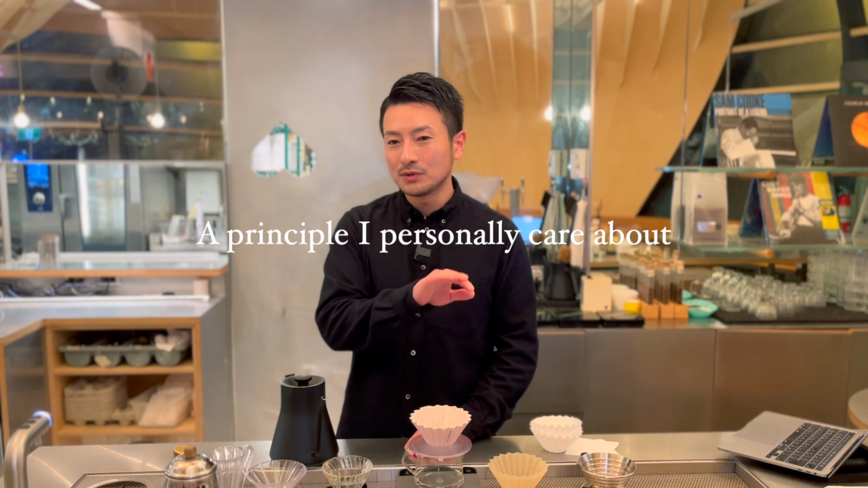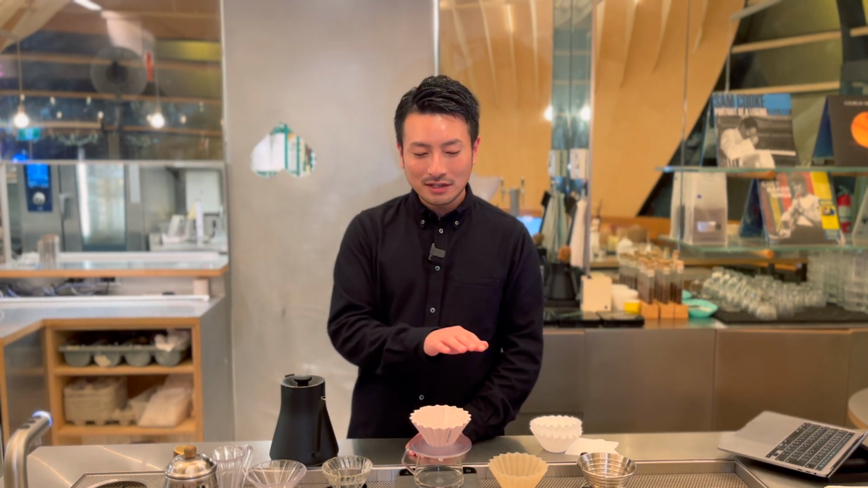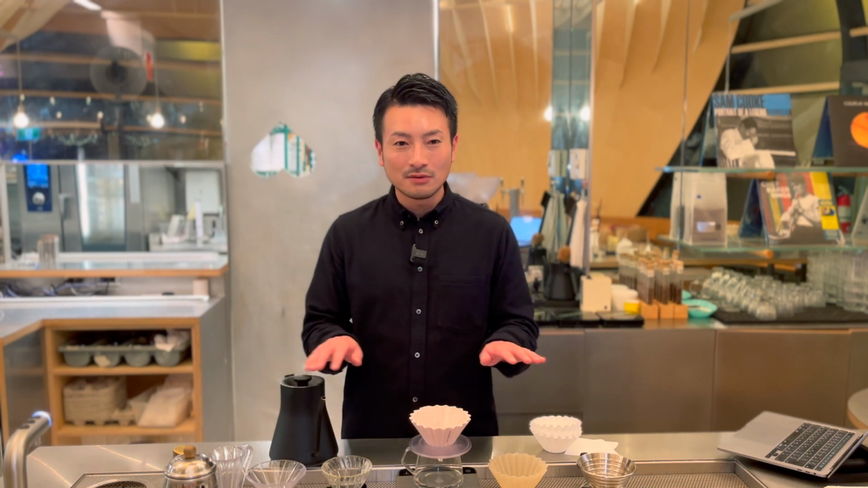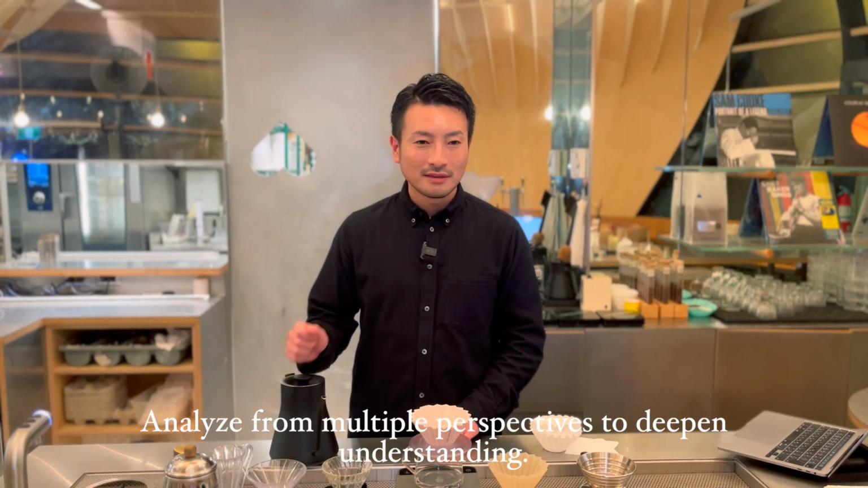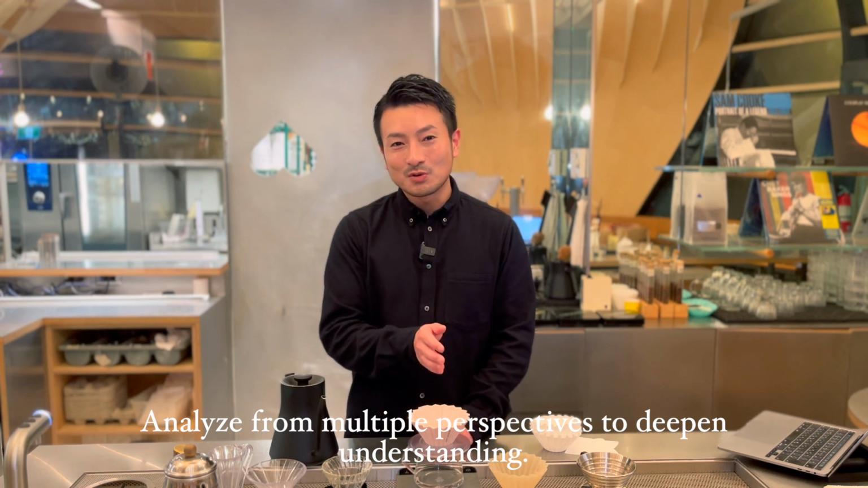Not many people really take the time to look at both sides of the paper rinsing debate. But at the end of the day, everyone just wants to make good coffee. That's really what it comes down to. The only reason there's a divide between the rinse and the no rinse is because people have different approaches to achieving that goal. Nobody is out here trying to make bad coffee on purpose. That's why I think understanding both perspectives can open up new ways of thinking.